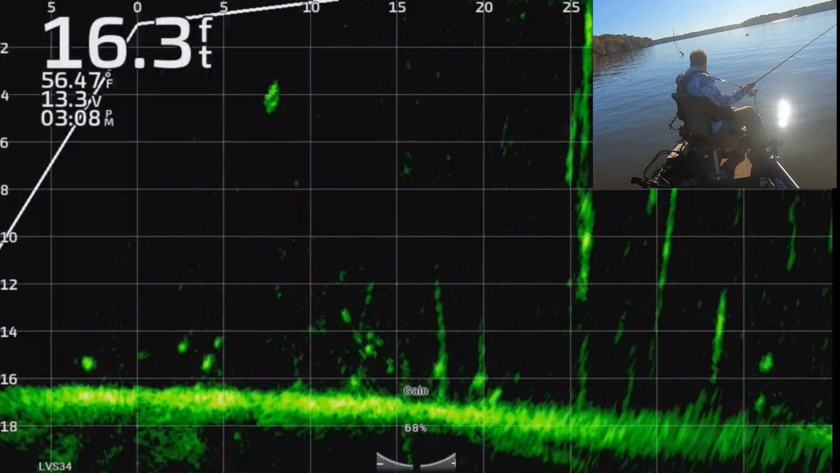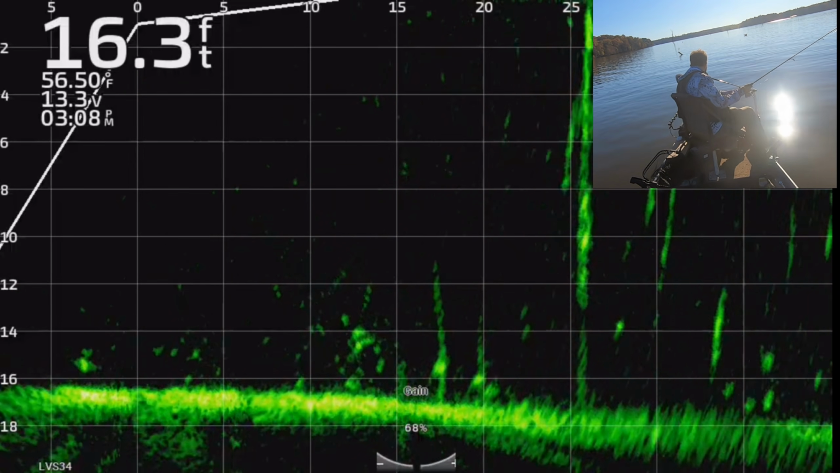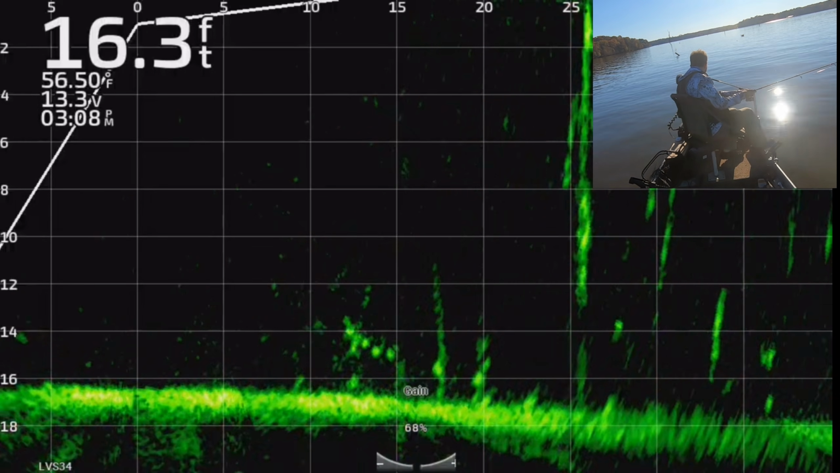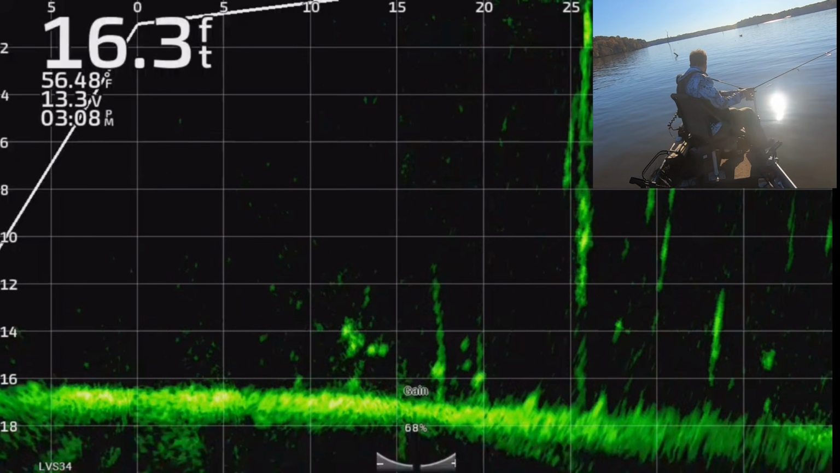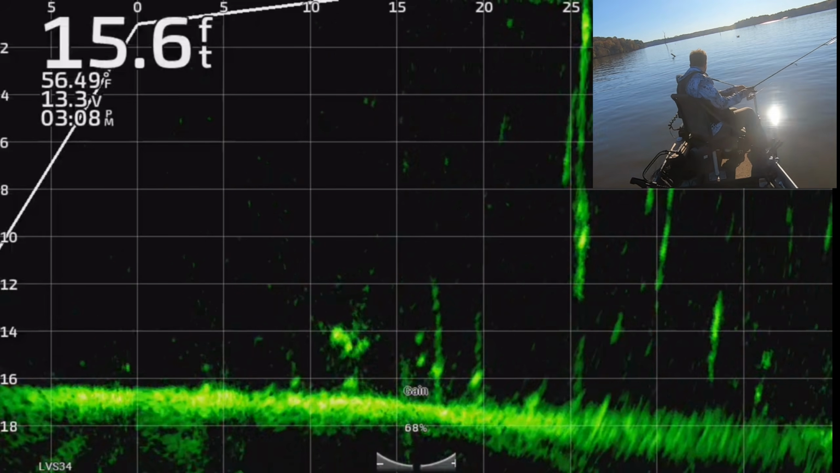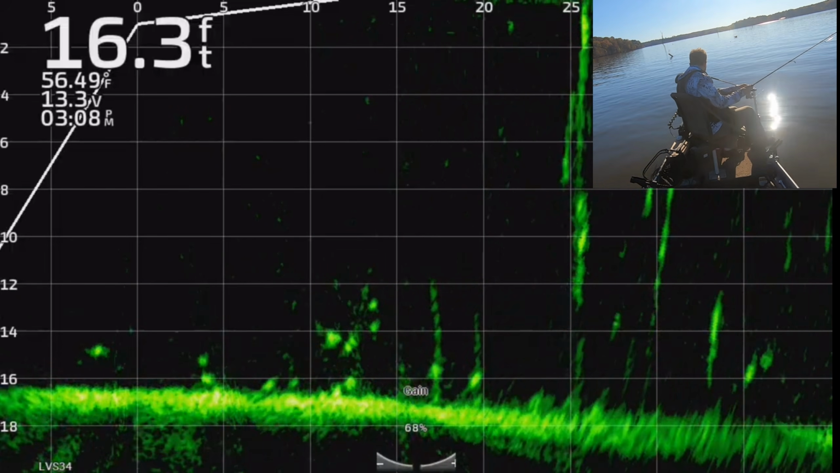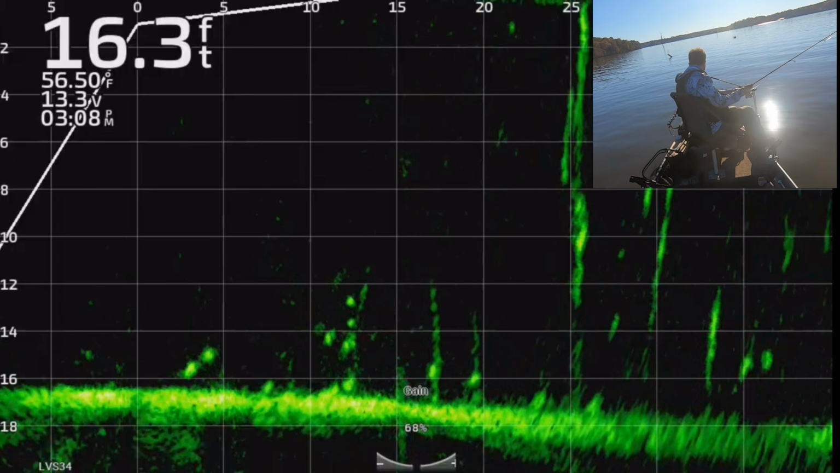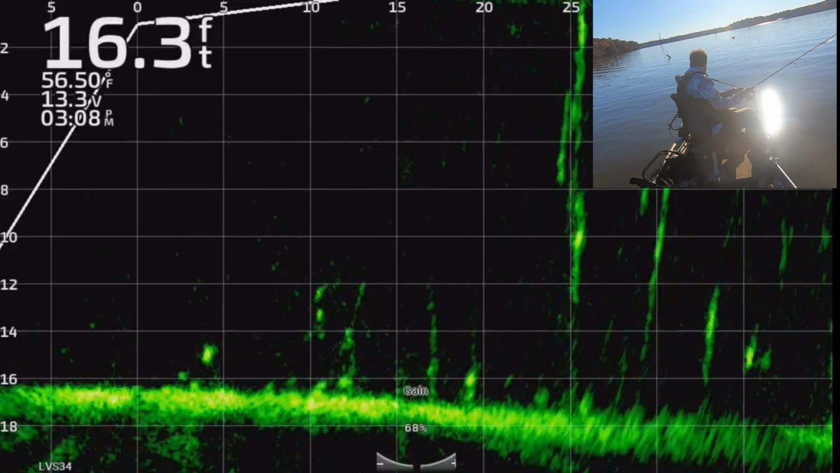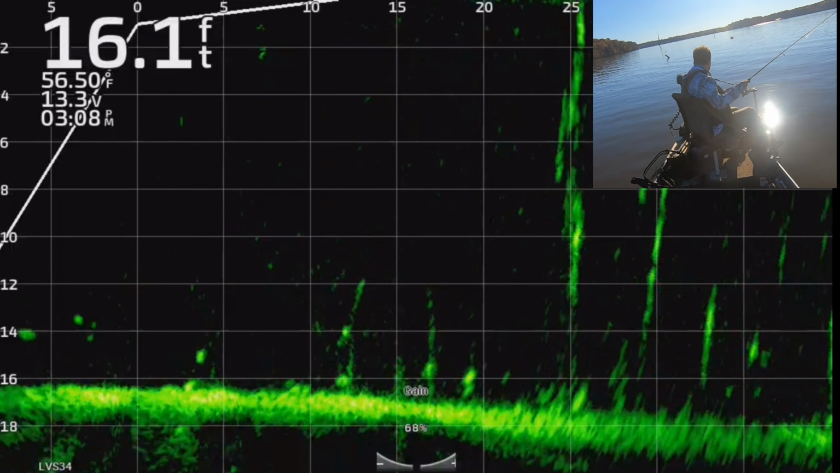One of the hardest things with Livescope is, like, you have to keep your pole tip in line with where the beam is angled at, right? Otherwise, you're not going to be reeling in towards what you want to. Neither one of those big guys wanted a bite of this. Guess not. Jeez. Alright.